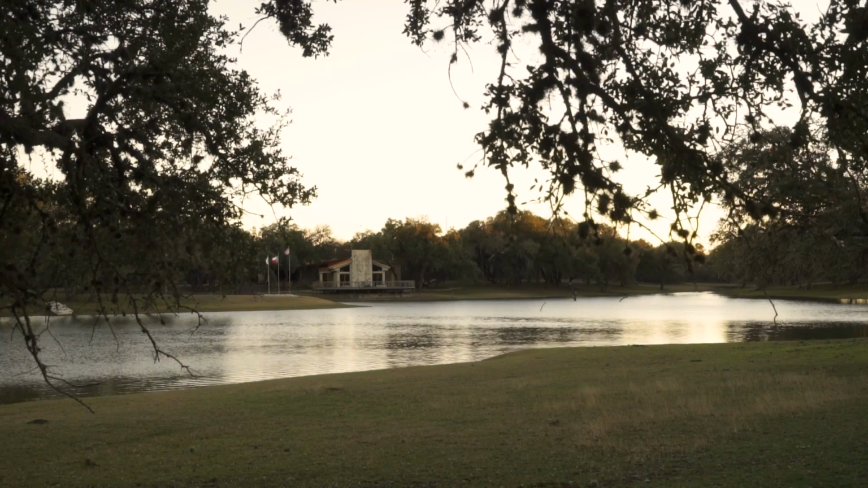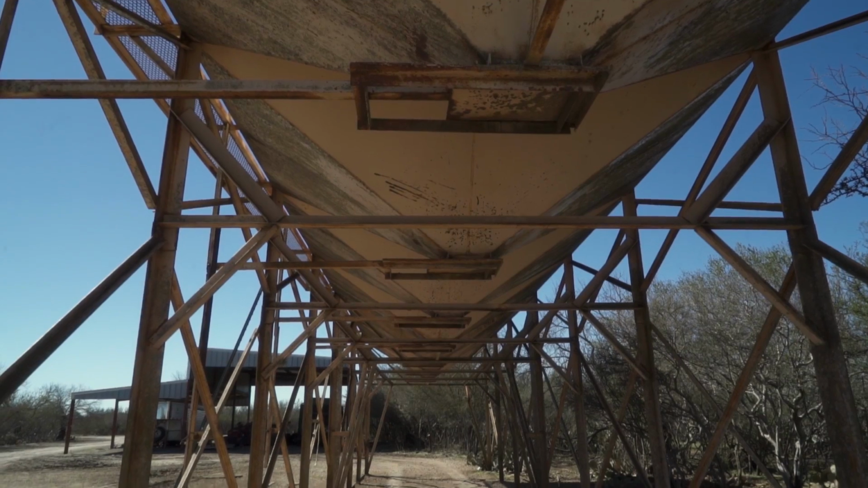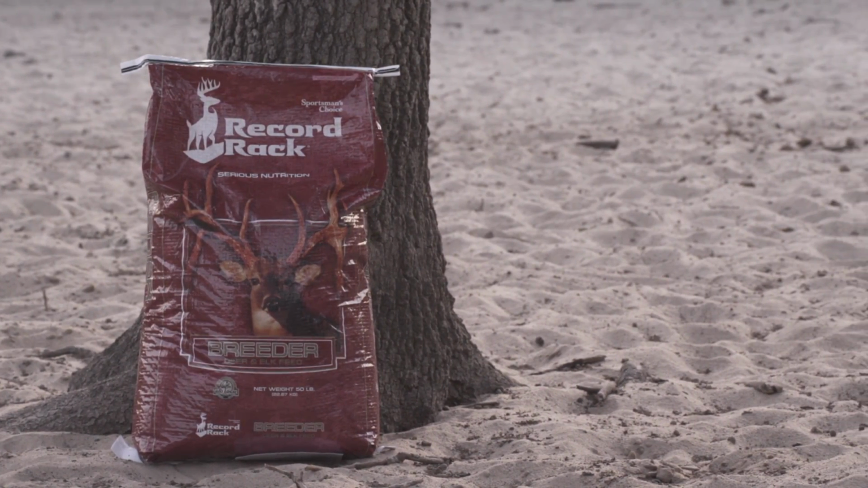I bought the 777 Ranch in October of 2002, and it's located just outside of Hondo, Texas. We're able to produce and grow a lot of our own feed, our bulk feed, but we do have to supplement with a record rack of protein that I found to be ideal for our situation.